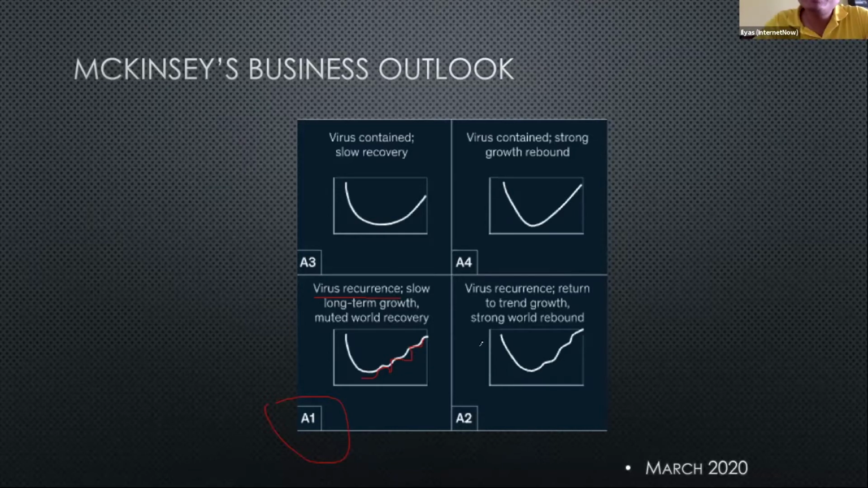It only takes one infected person coming into your office to spread it. And the worst case scenario is that your premises, your factory, your office, is totally locked down by the government because of an infection that's spreading in your premises.